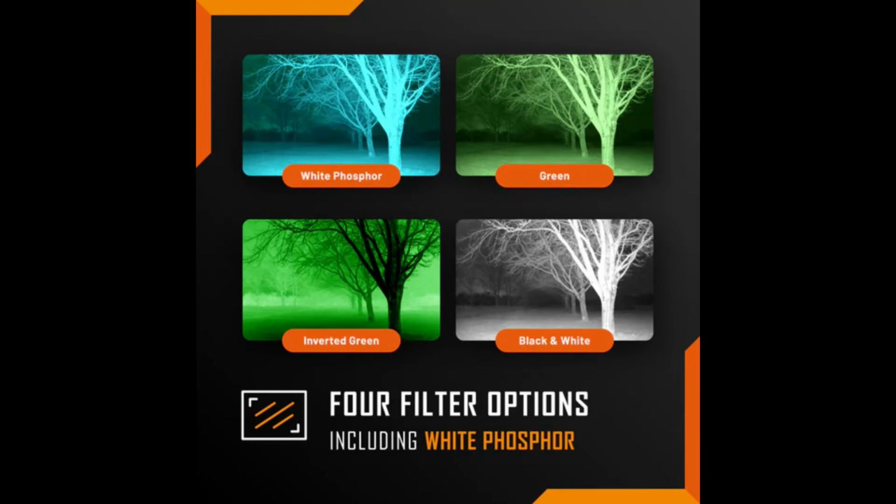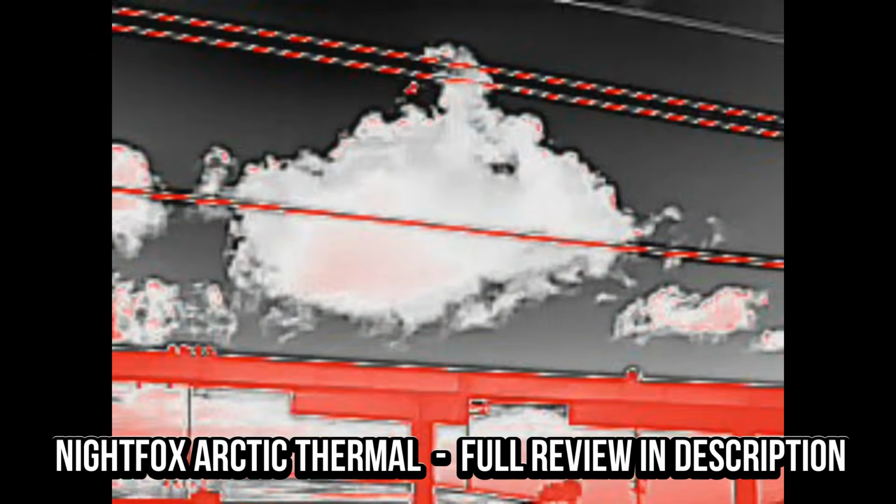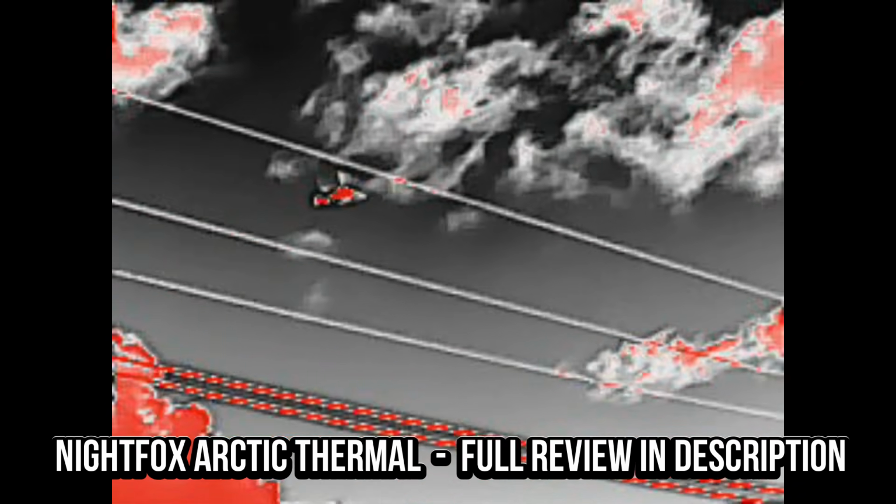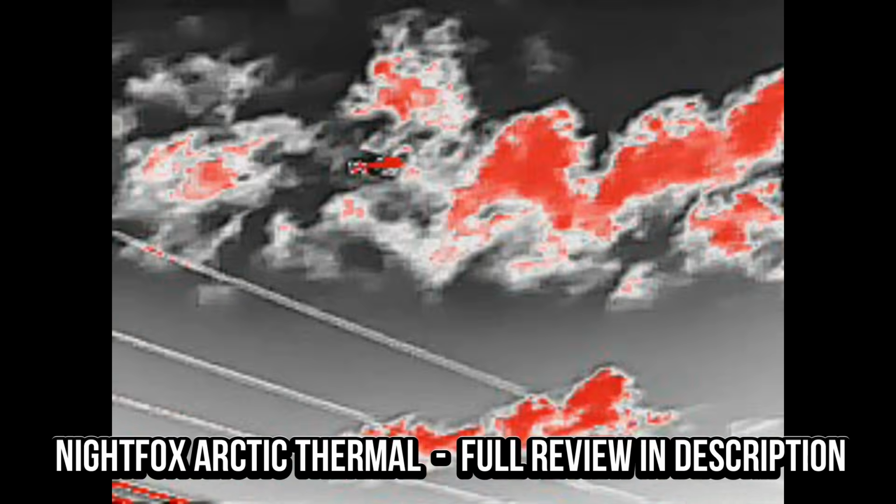So where does that leave us with the Prowl 2? Honestly, Nightfox took what was already a solid platform and made it better in all the right places. The IMX662 sensor upgrade is real and noticeable, and the lens system adds genuine versatility, and the other improvements like the tool-free battery compartment show they're paying attention to user feedback. The fusion capability with the Arctic is a genuinely exciting option if you want to scale up your setup down the road without starting over from